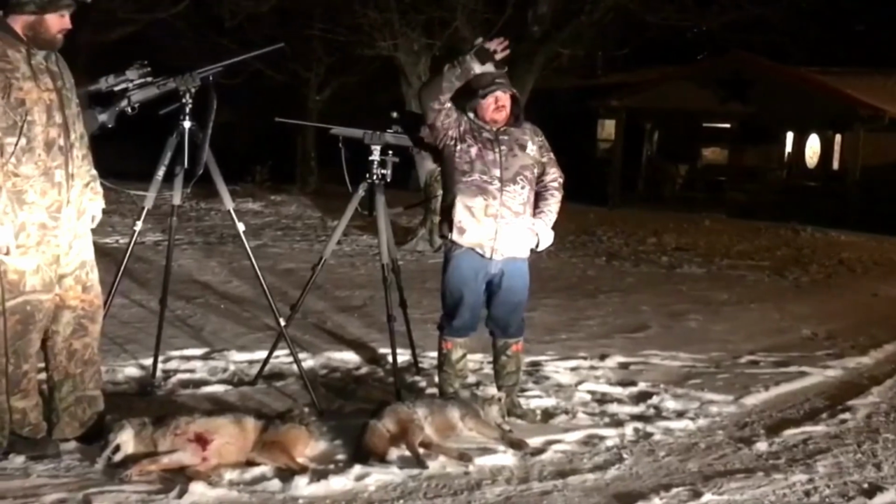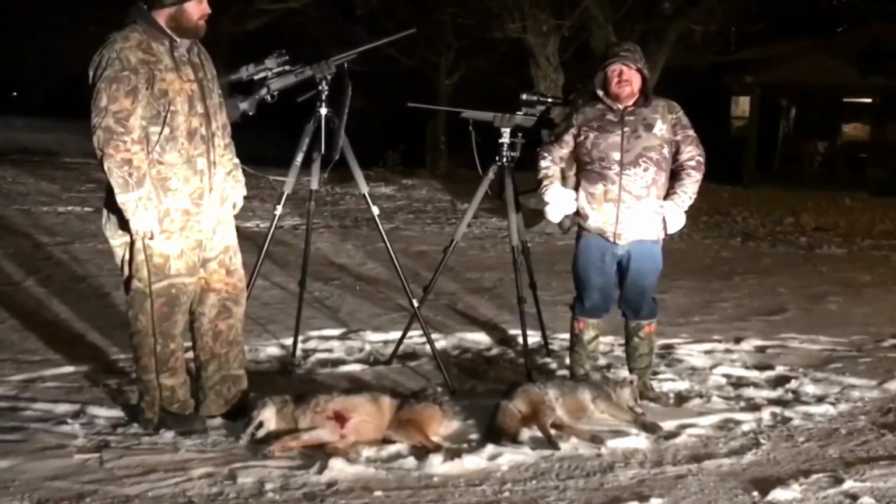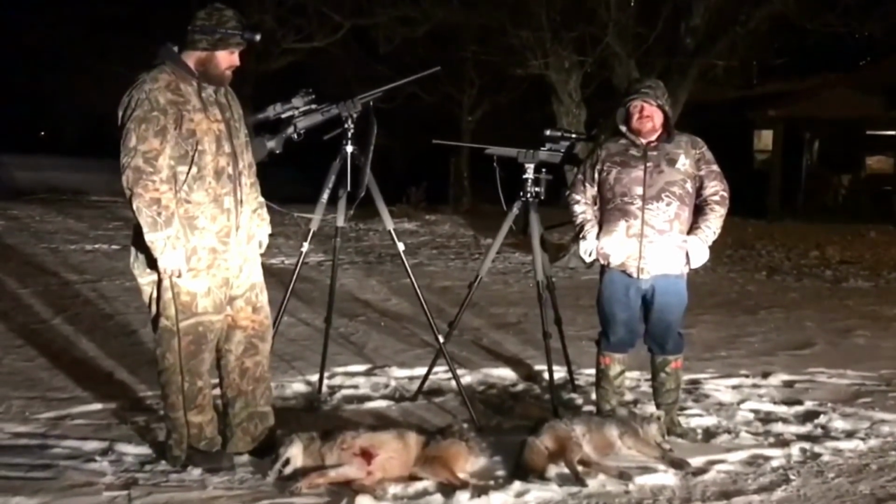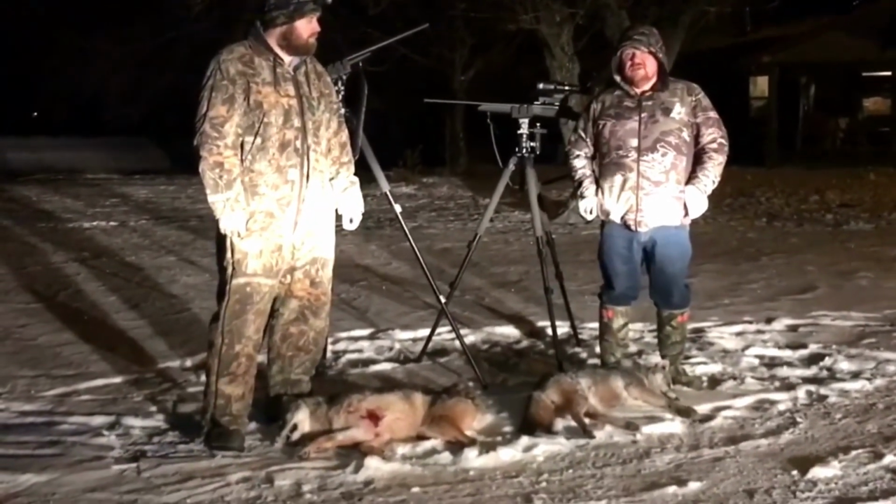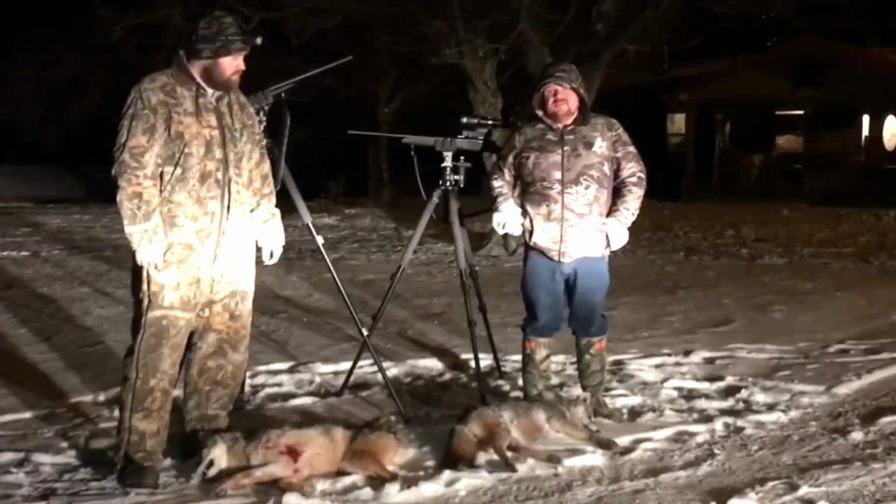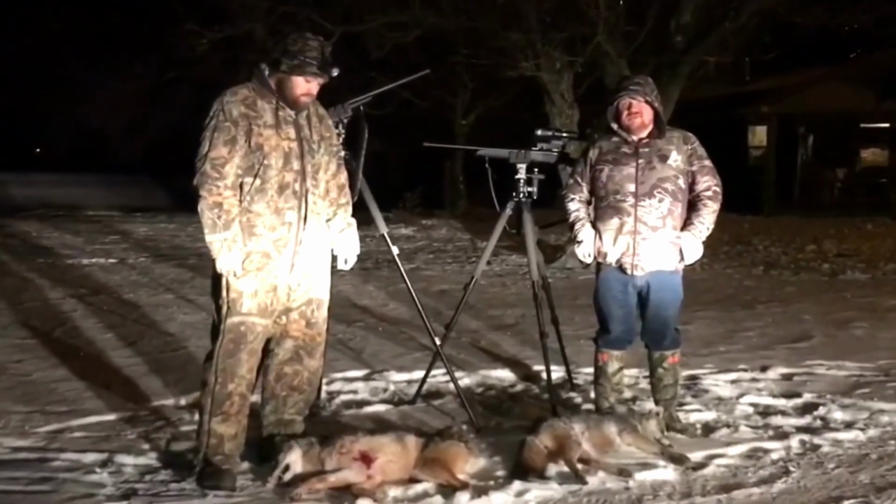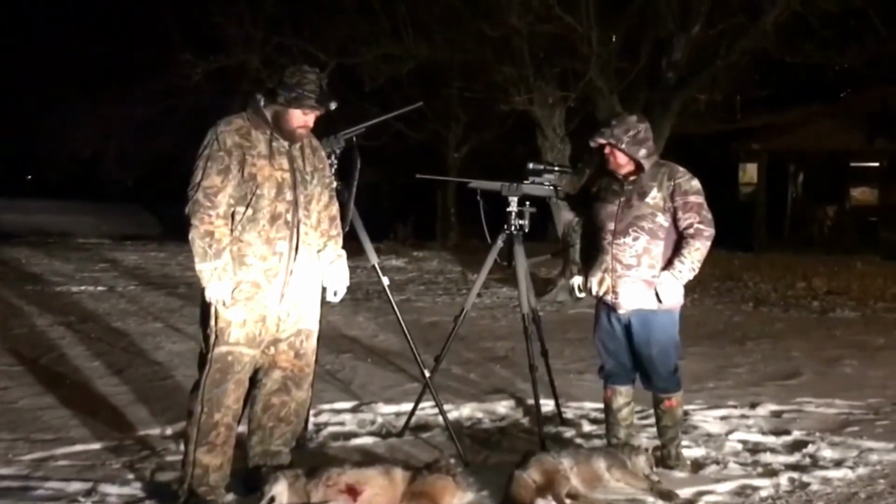He's surrounded by open bean fields, and coyotes are running this place like a highway, and it's that time of year, just some vocalizations to get them coyotes moving. Distress ain't doing much good right now this time of year. So you guys out there watching, get out those howlers, those female invitations, even those male sounds, and get them moving. So got it done tonight.